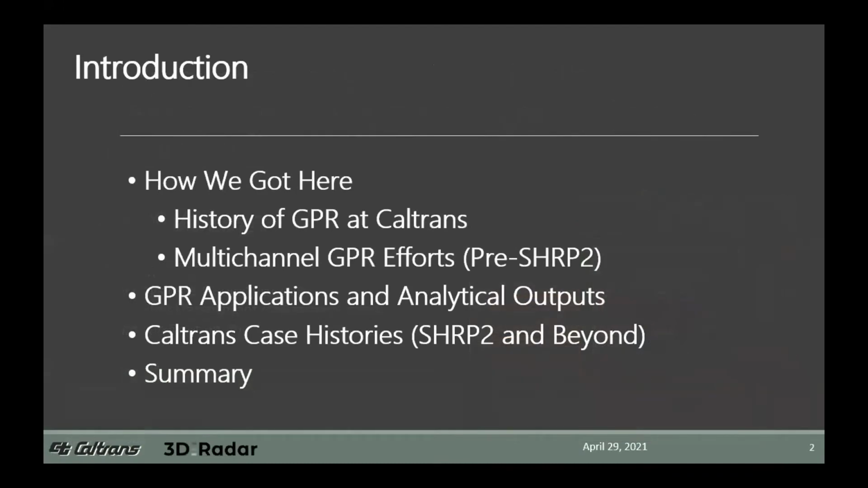GPR is a well-established tool for pavement investigation. We use it extensively to augment, extend, or even replace destructive core sampling. Caltrans has a number of years of experience with the technology, and we apply it to numerous projects for a variety of goals. So in this presentation, I'll give a brief history of ground penetrating radar efforts at Caltrans.